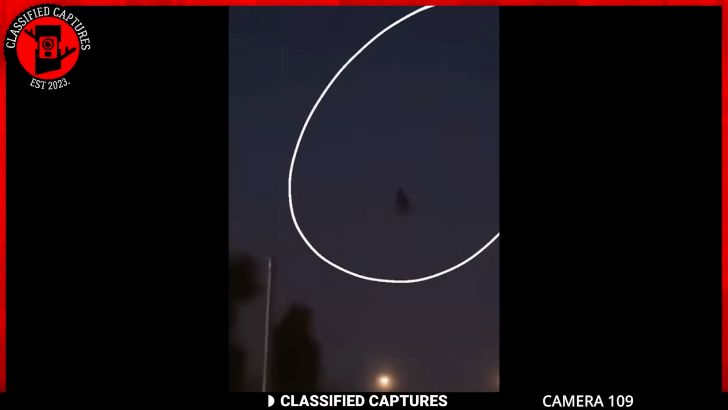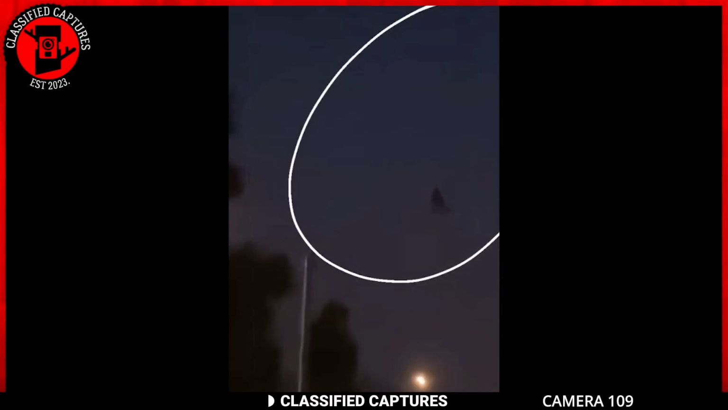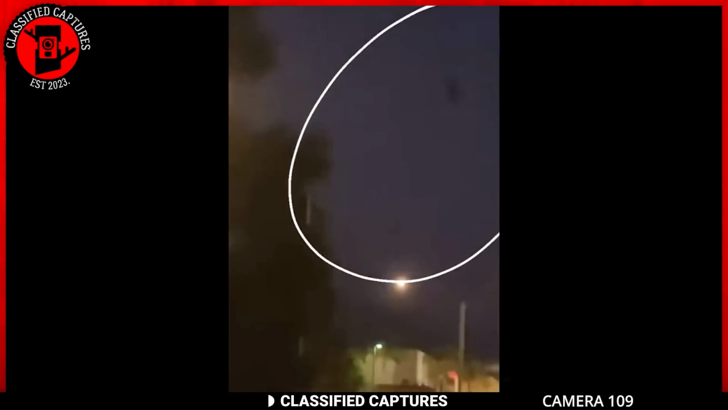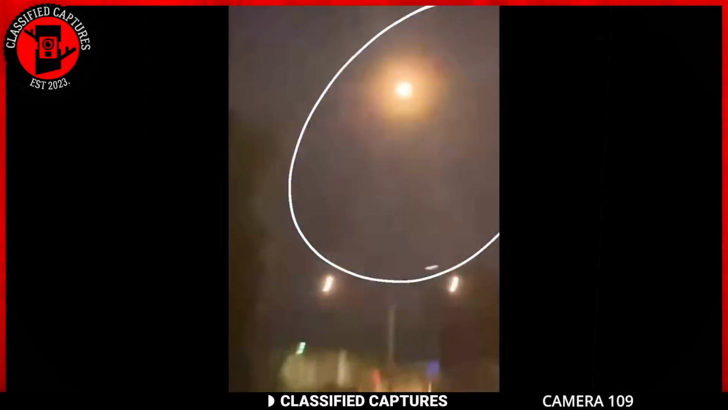Are we looking at a person with superhuman abilities defying the laws of physics, or could it be someone using some kind of floating device? Well, we can't definitively answer, but what's your take on the nature of this mysterious airborne encounter?